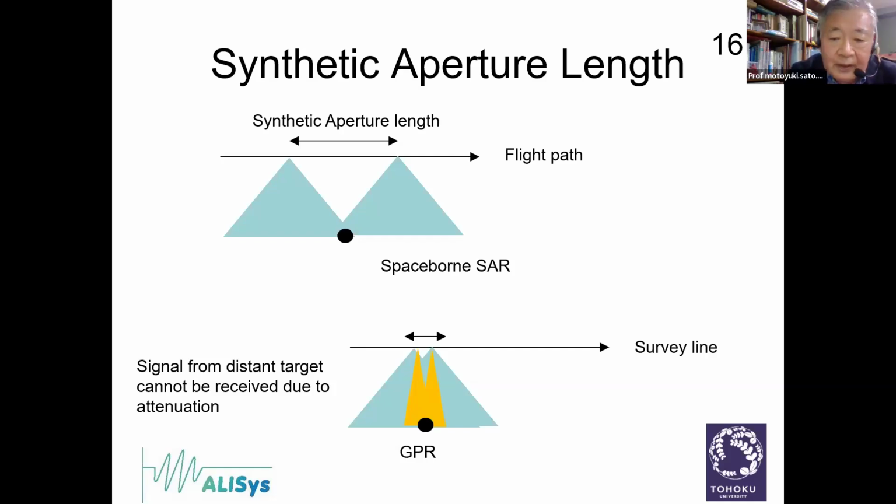But in the spaceborne case, even if the distance is very large, there is no attenuation. So it is easy to receive the signal. But for the GPR, a longer-distance target cannot be measured because of the electromagnetic attenuation in soil.